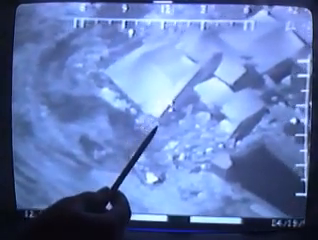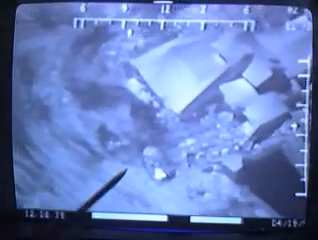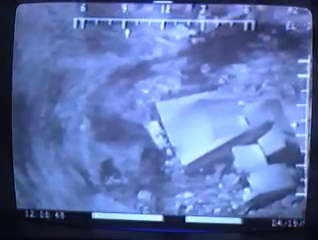There it goes. Okay, and it was on the interior, and they put the cursor on it. Yeah. It's enough to put the cursor on. And they put it on. See that little black dot right there? Yes. It's right at that black dot. Yeah, and it's probably a piece of plastic.